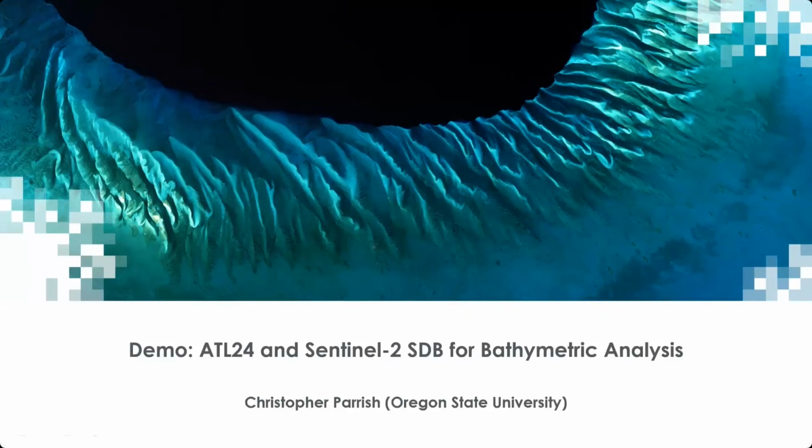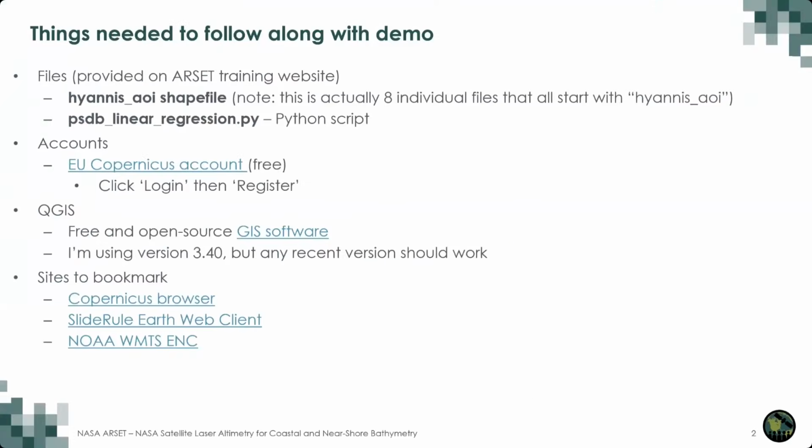Okay, thanks, Sean, and hi, everyone. Again, my name is Chris Parrish. I'm with Oregon State University, and I'm really honored to give a demo on ATL24 and how we're going to use ATL24 and Sentinel-2 spectral imagery alongside each other for bathymetric analysis and also maybe looking at bathymetric change.